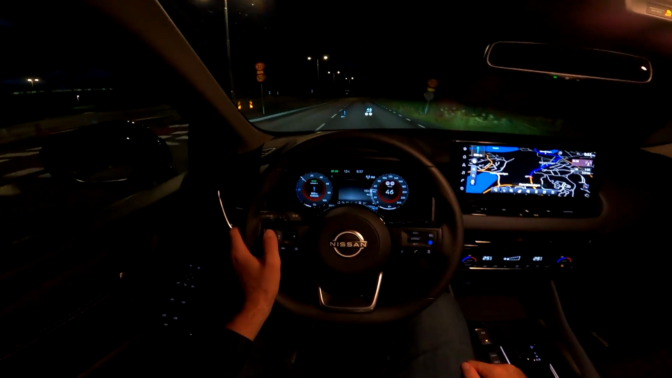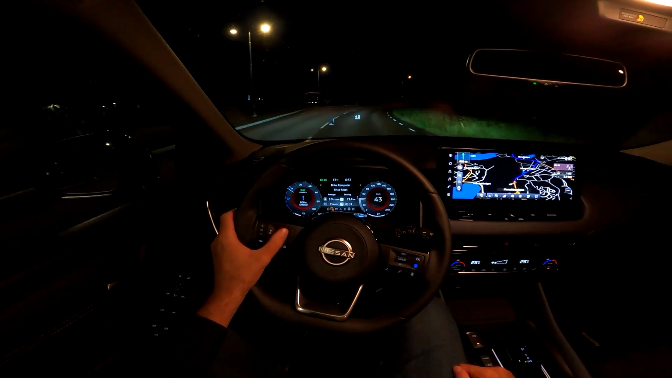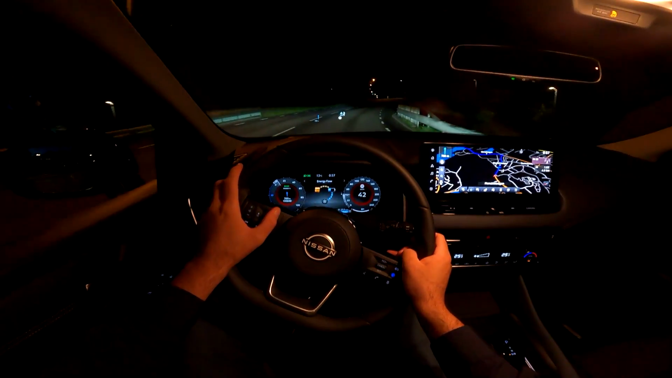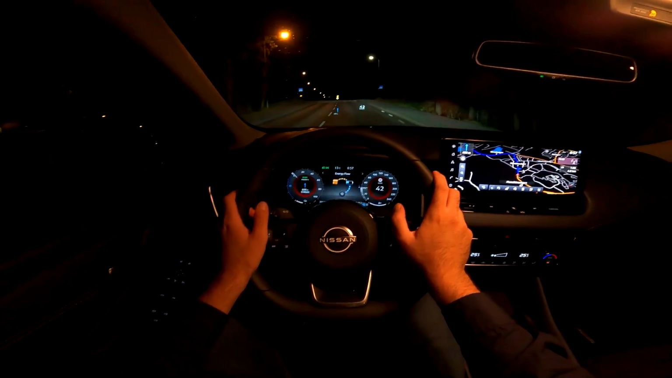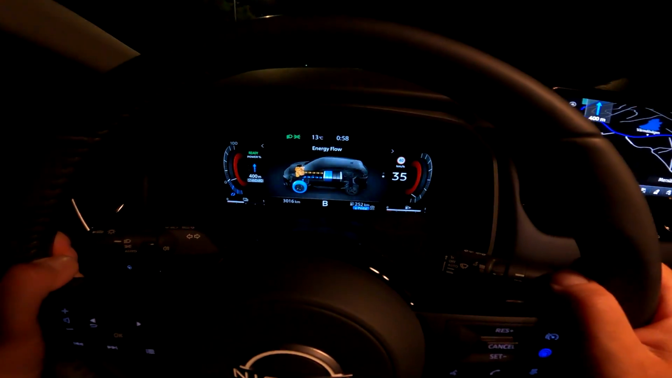You can also configure that out as well. You can have the status and the layout of the motors and the charging and stuff like that. So you can see it now. Energy flow.